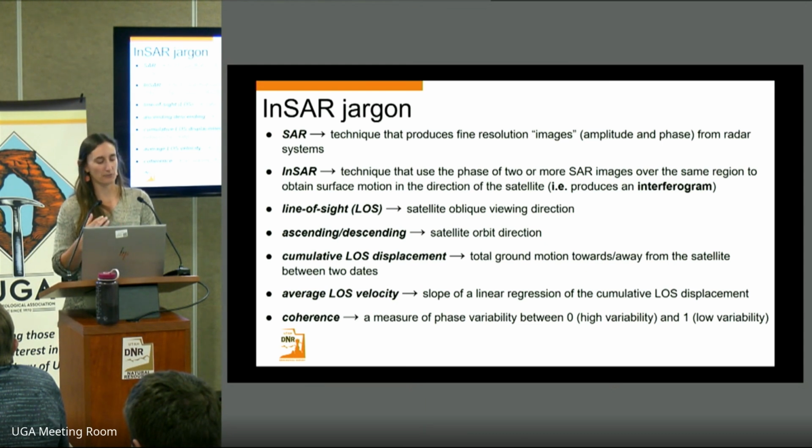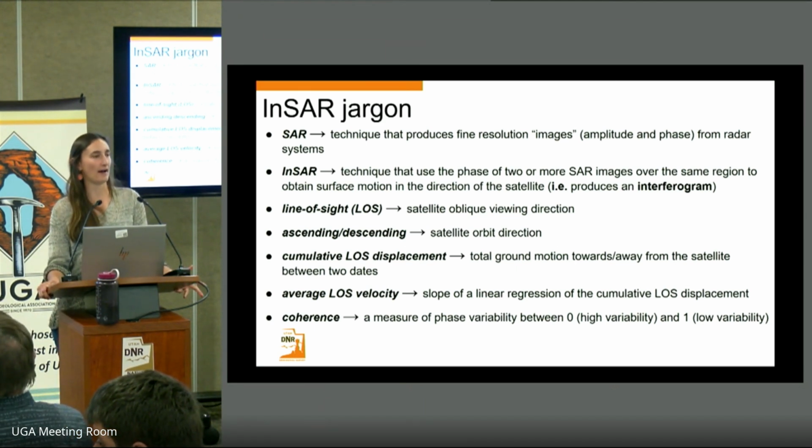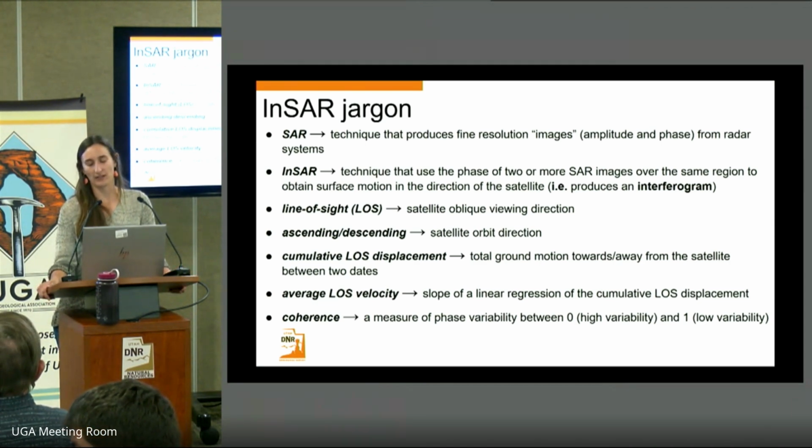And then we can either measure cumulative line of sight displacement, so that total ground motion towards or away from the satellite. And then from that, we can estimate an average velocity at a point on the Earth. And then finally, coherence is a measure of phase variability or phase noise. This ranges between 0 and 1, with 1 having the lowest variability or the lowest phase noise, so the most reliable measurements.